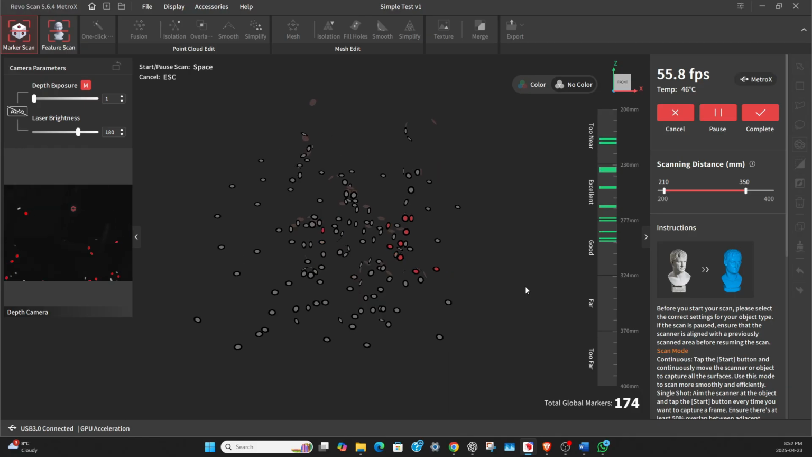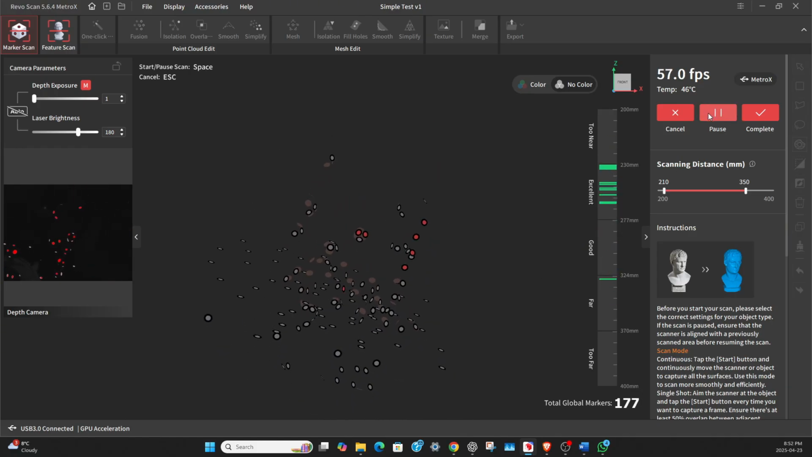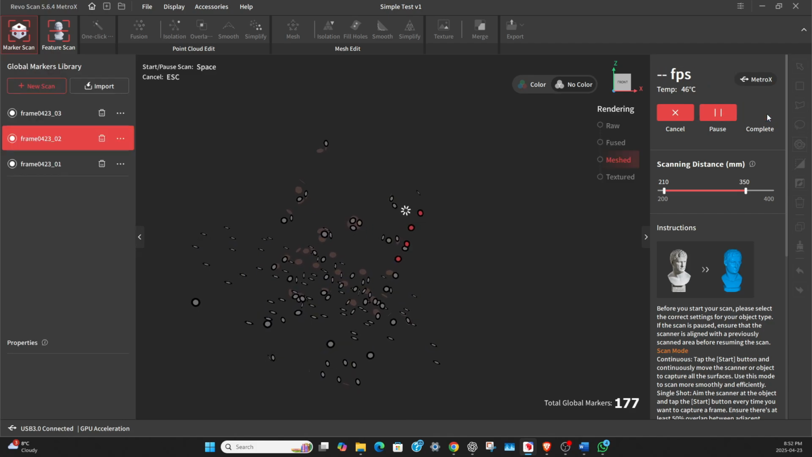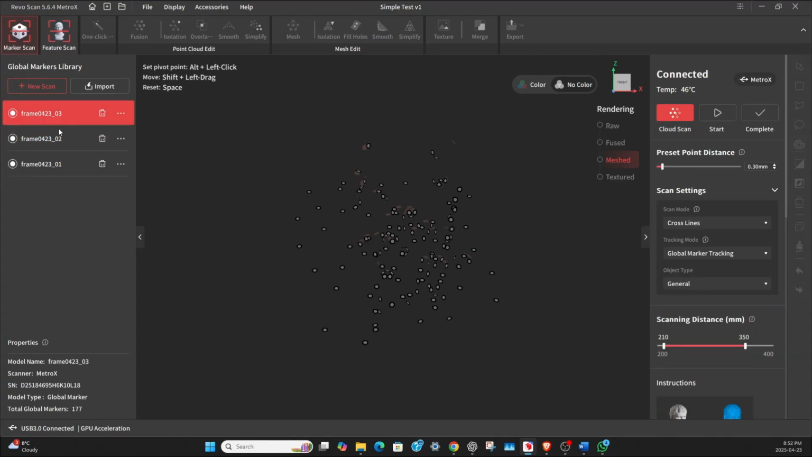So we can either hit stop on top of the camera, or we can hit complete or pause on the program. And so now we do have a new scan. On the top left, you can see that's the 423.03.